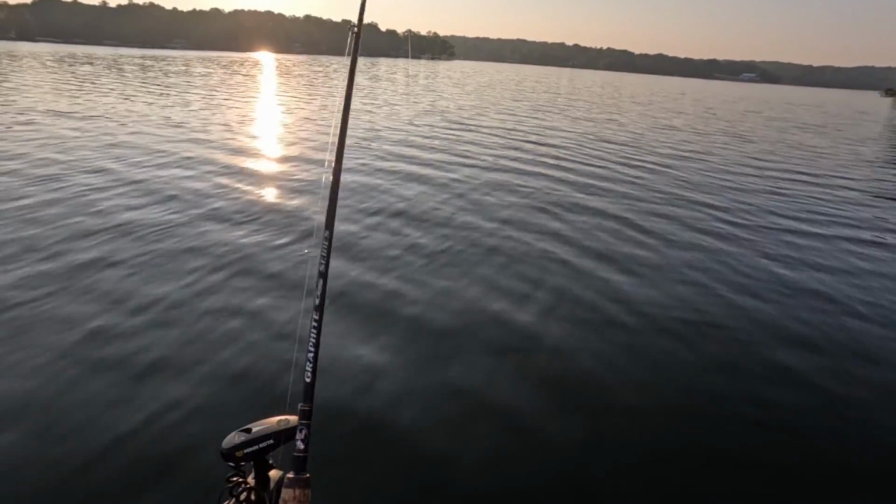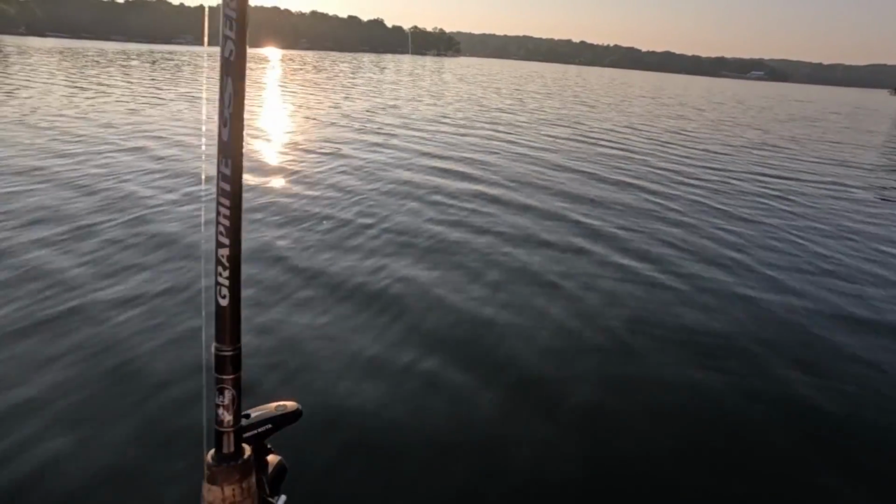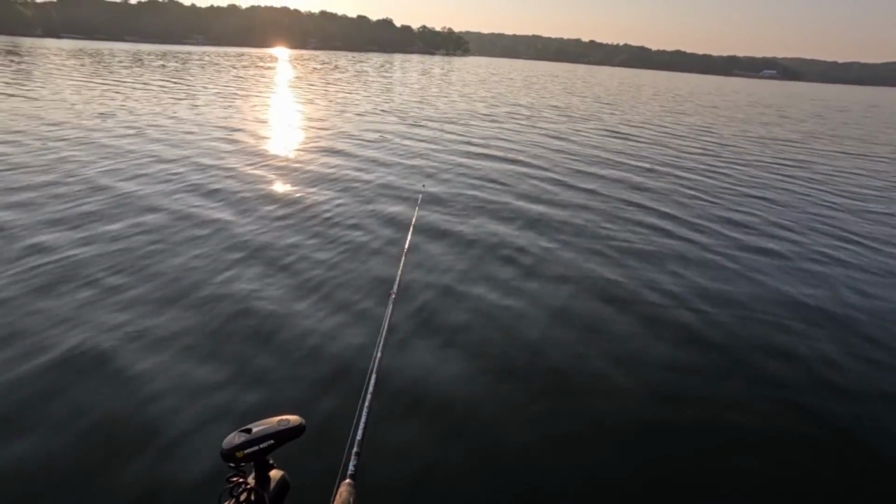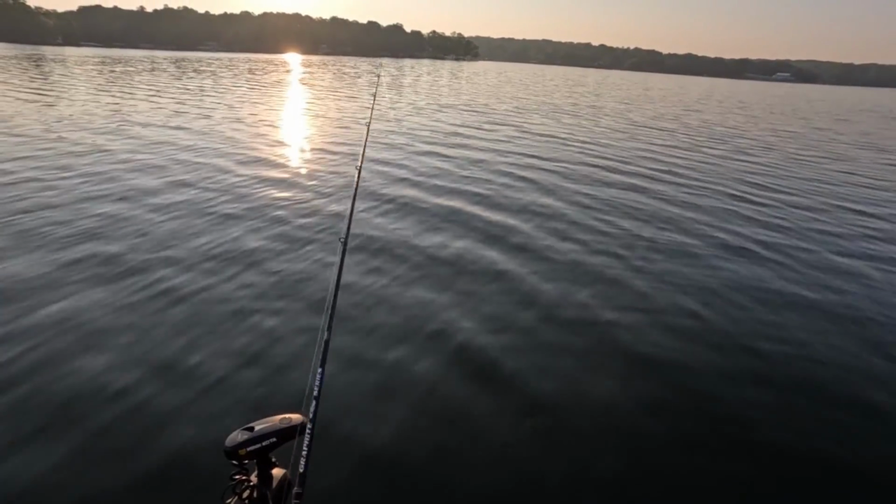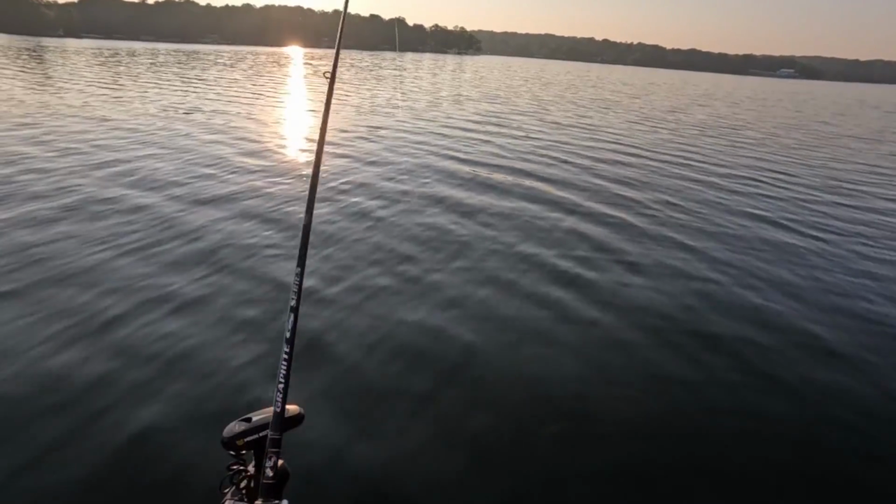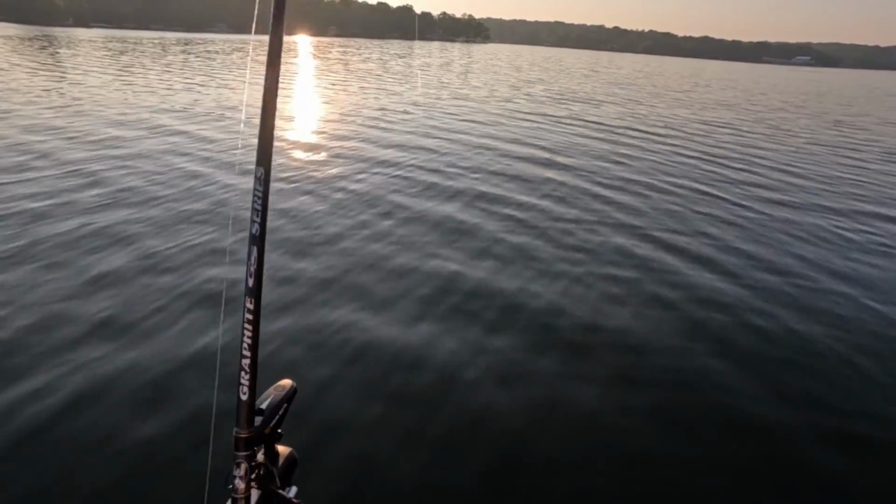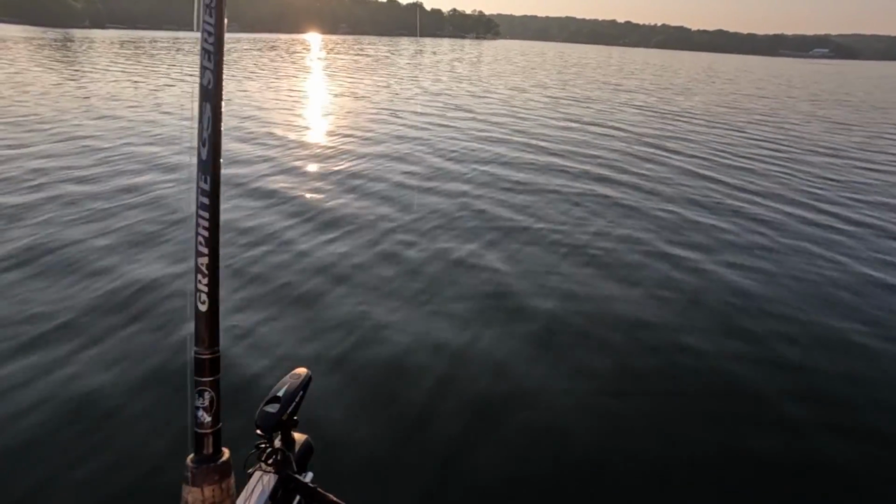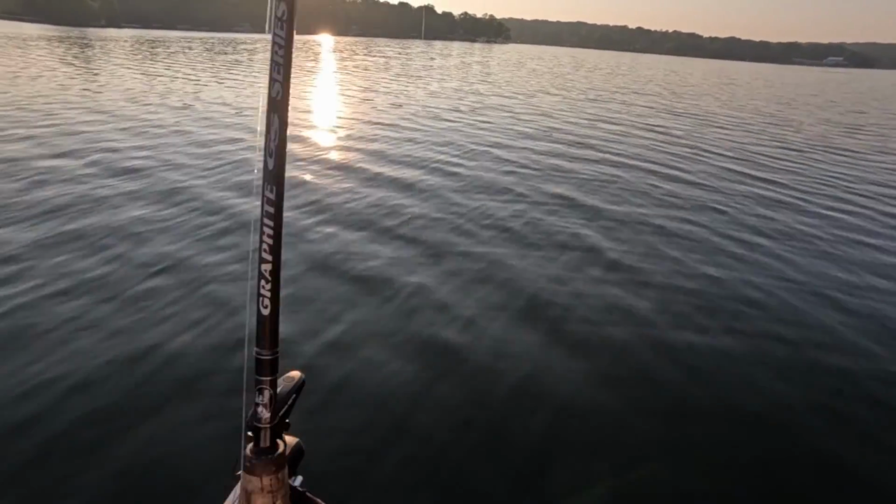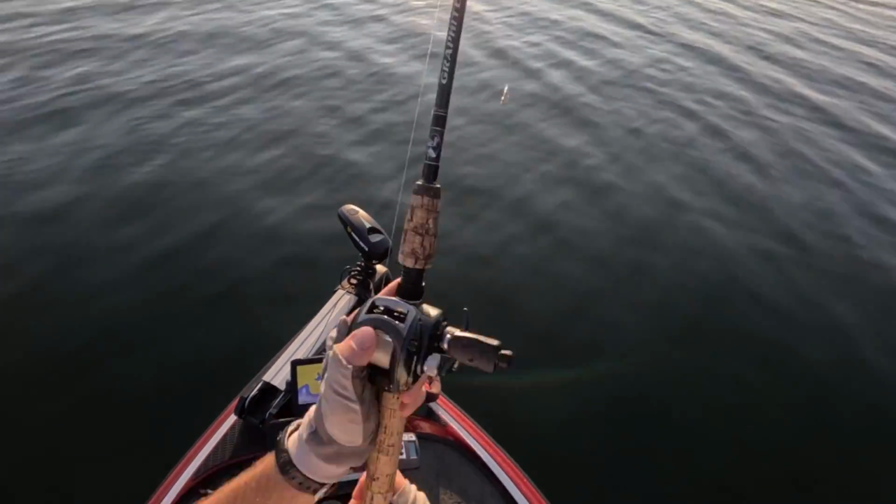Looks exactly like a dying shad off the bottom, especially 40 feet or so, where the light penetration isn't quite as good. Maybe starting to get a little dark. Got the wind roughing up the top of the water to make everything shimmery and shiny down below. Low light conditions, they think it's just the perfect imitation of a shad. And it's an easy meal for them, because a little dying shad hopping up off the bottom, then fluttering back down. Just can't get easier for them.